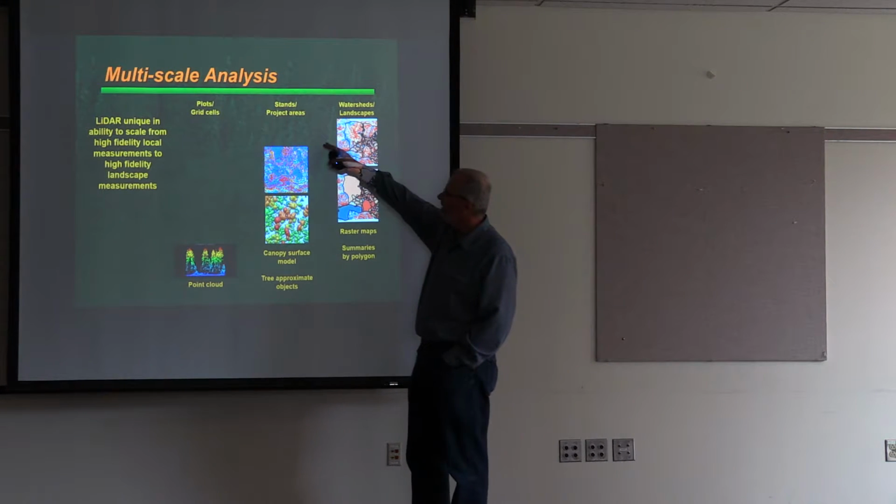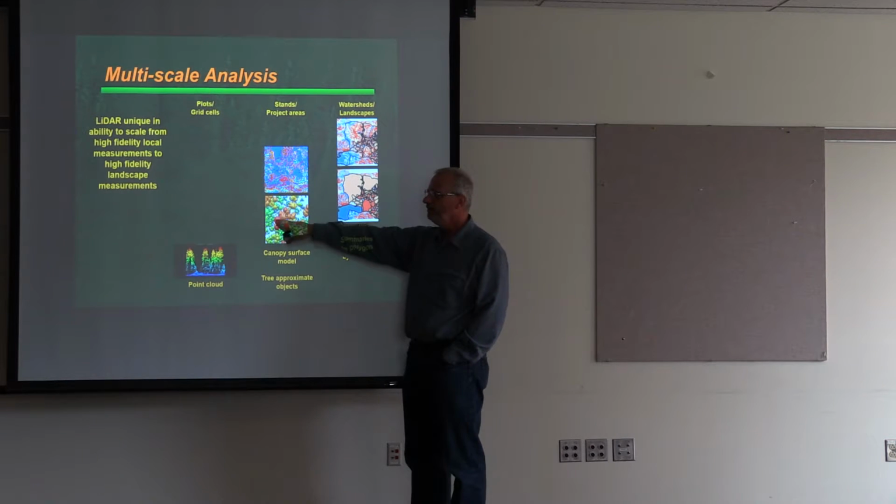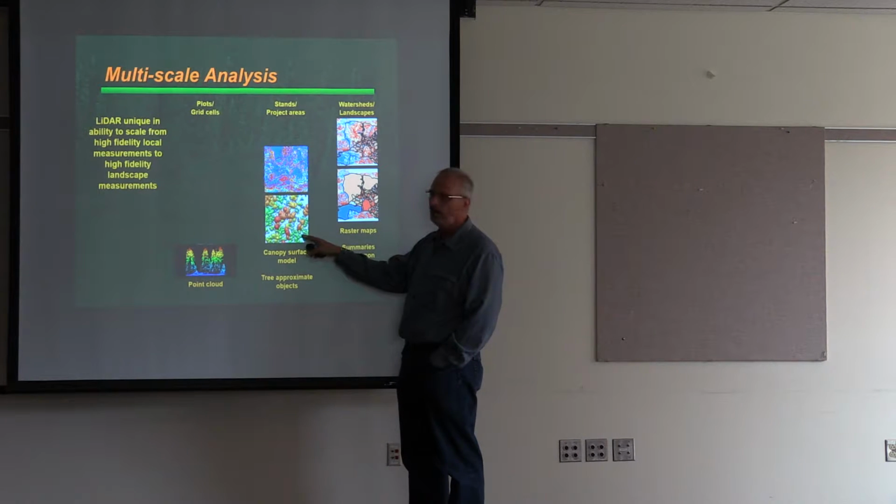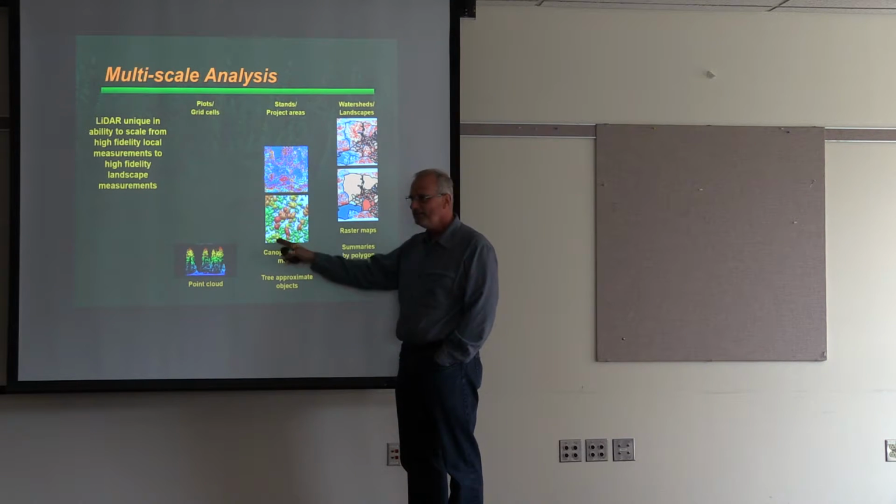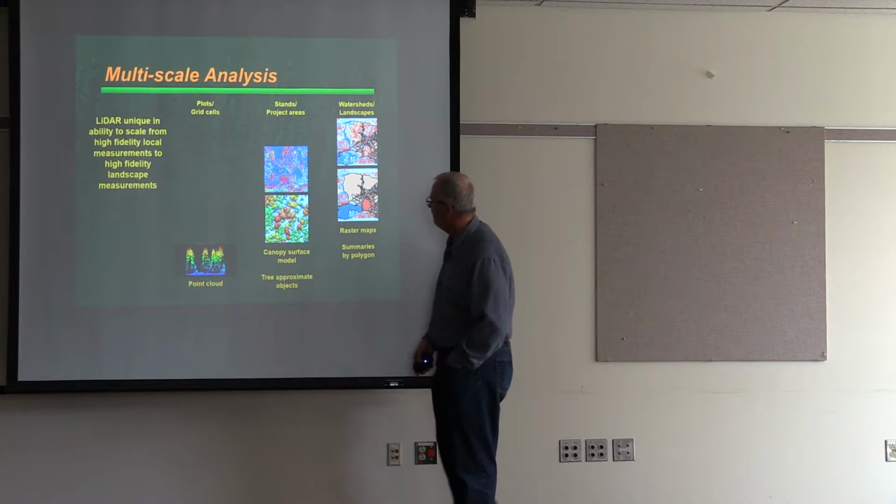If you're looking at stands or project areas, you're probably going to be working with the canopy surface model. We do a lot of our work that way here when we go and analyze forests for either habitat or for restoration, because with your dominant trees, you can see the gaps, you can see where your big trees are. Or the canopy surface model.